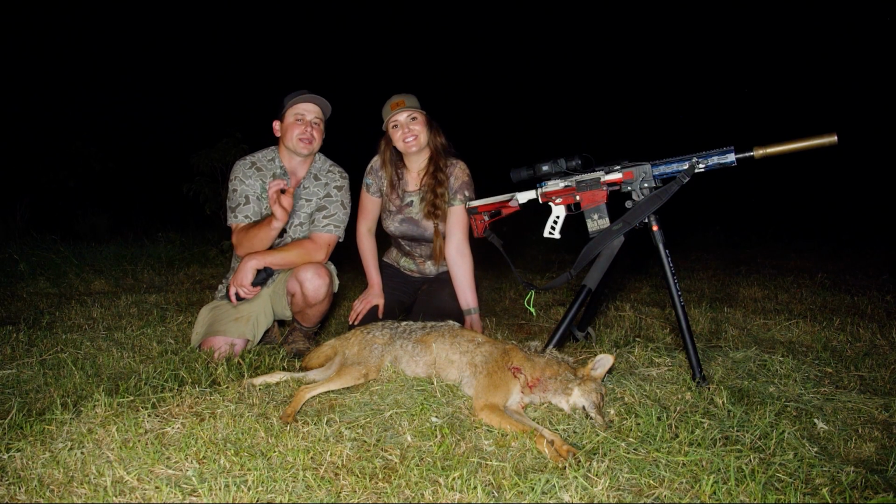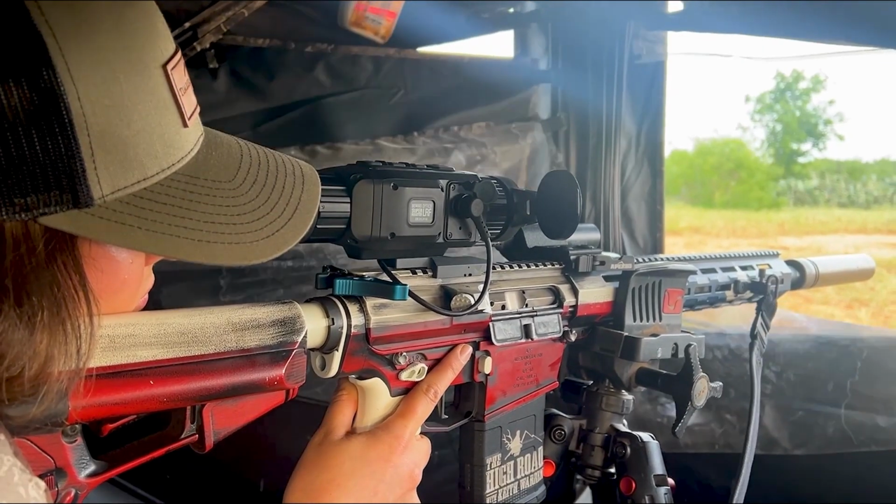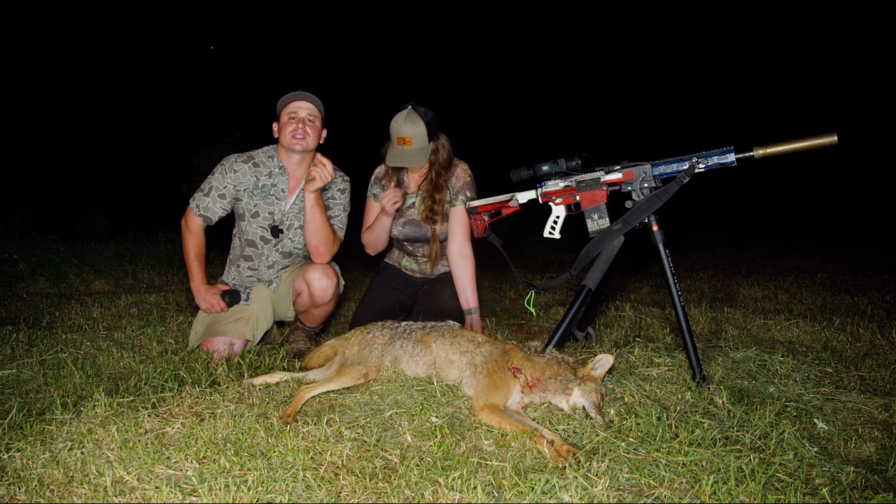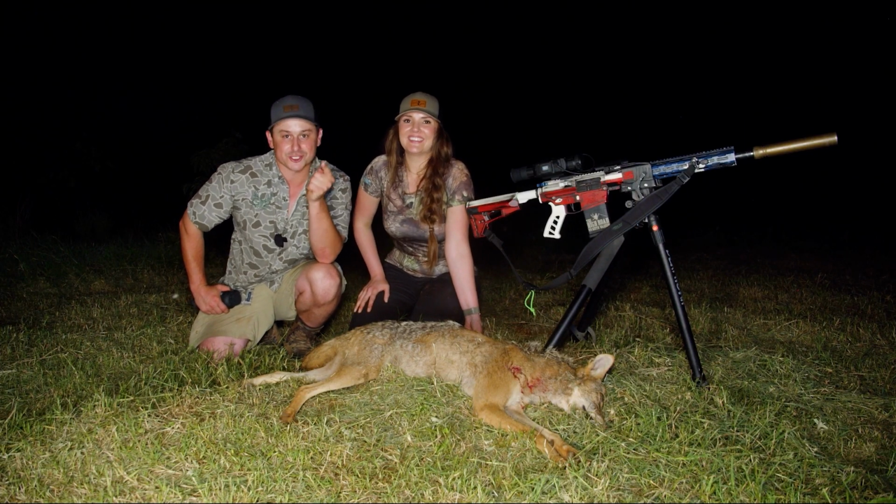Yeah. The beautiful thing about thermal is it works in broad daylight, it works at nighttime, and it is a sweet optic. So if you're out there and you're looking to expand on your hunting and do something that is bad to the bone, you gotta check out Bering Optics. Absolutely.